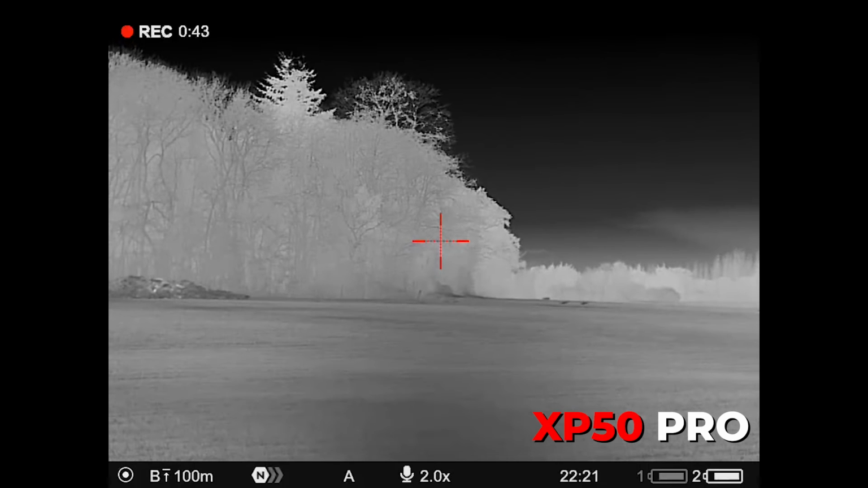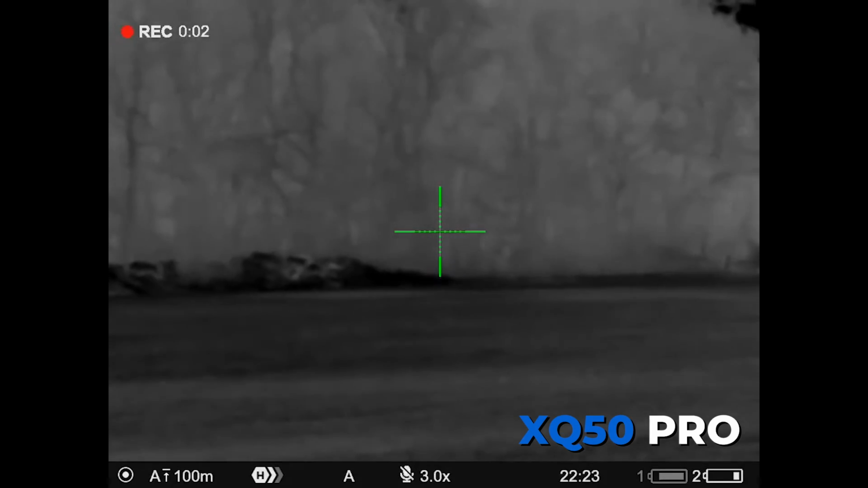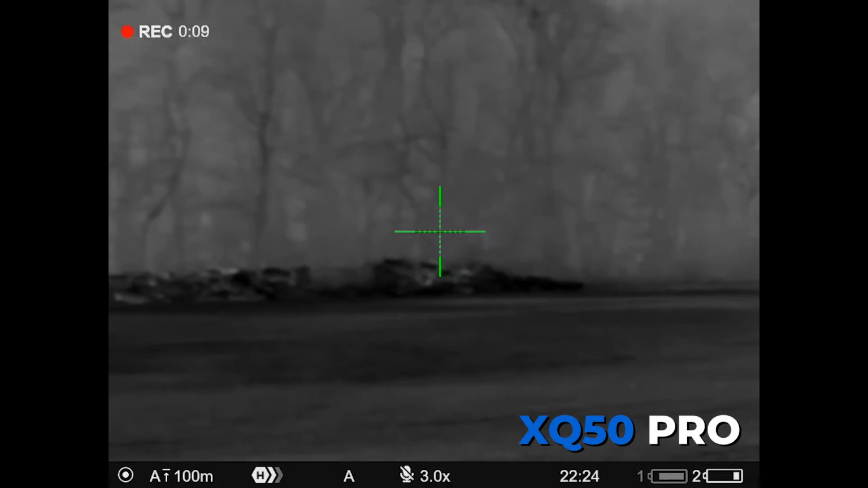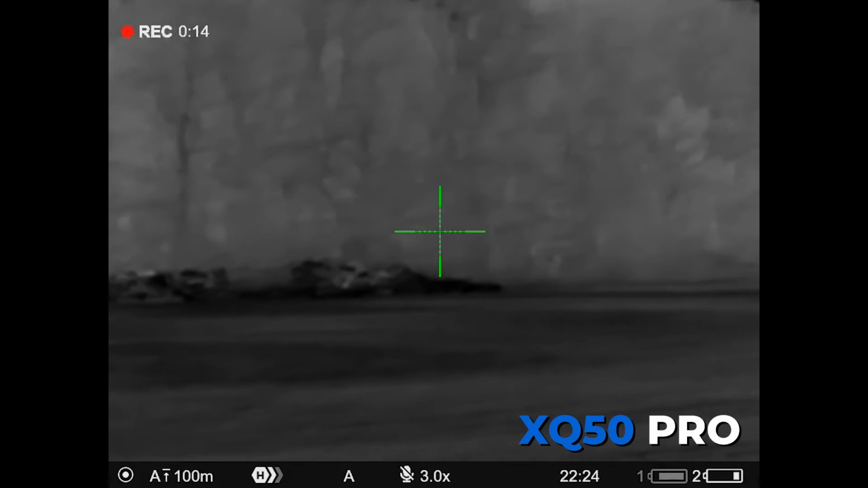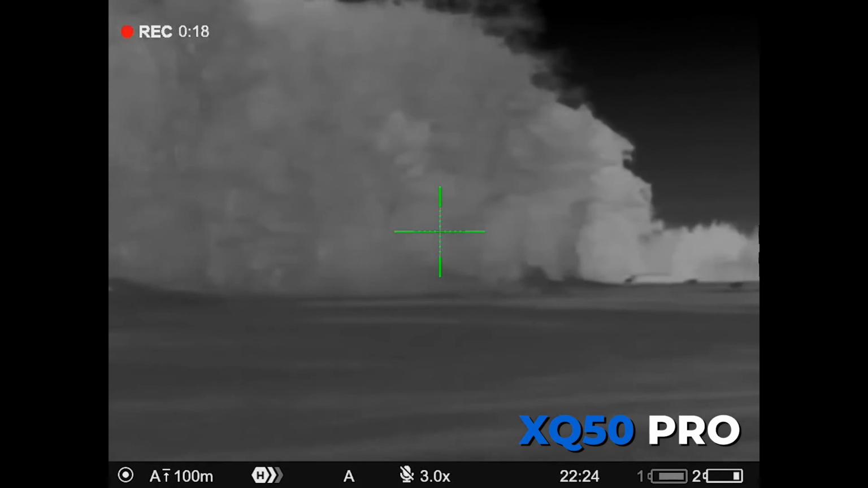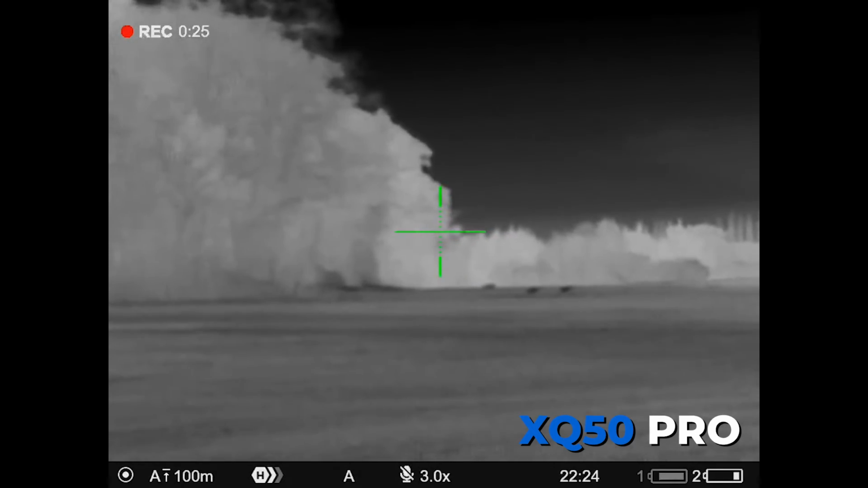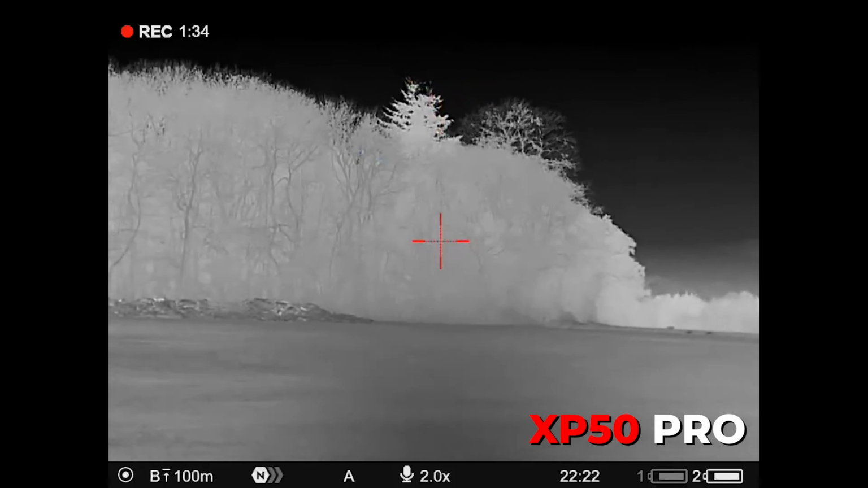And the XQ is very good, but it's not the same as the XP. So what you're looking at there is what I was trying to get at earlier on. When you look at functional use, for me, anyone that's doing vermin or deer control, especially things like muntjac. I know there is a debate about using thermal for deer stalking, etc. Well, if people have got a job to do and they need to get on and do it, especially things like muntjac, etc. in wooded blocks.